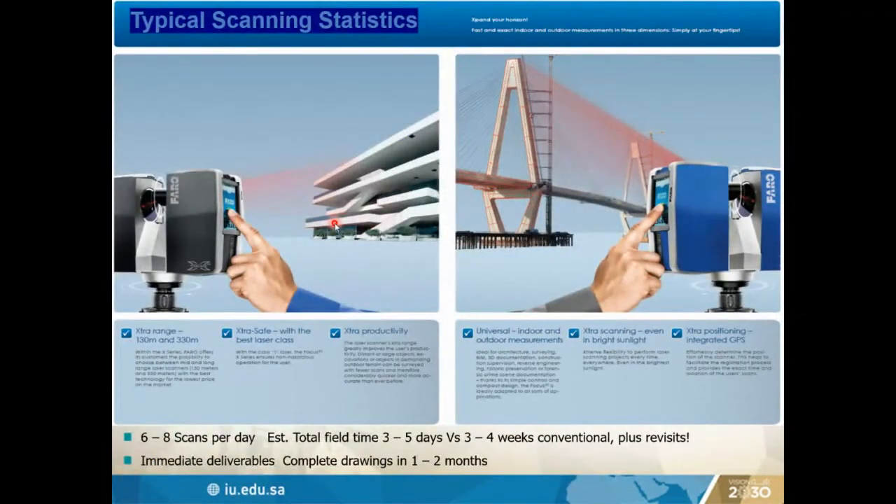So this is the typical laser scanning statistics. It will take less time, and the conventional instrument will take more time, maybe 3 or 4 weeks, and we can deliver our results or drawings within 1 week, or even within 2 or 3 days. And we can monitor the structures easily. This is one of the building structures, and another is showing the bridge structure for the laser scanning.